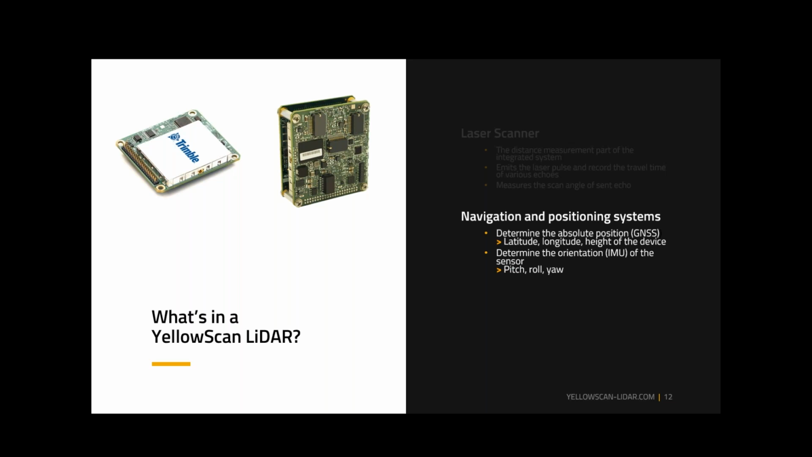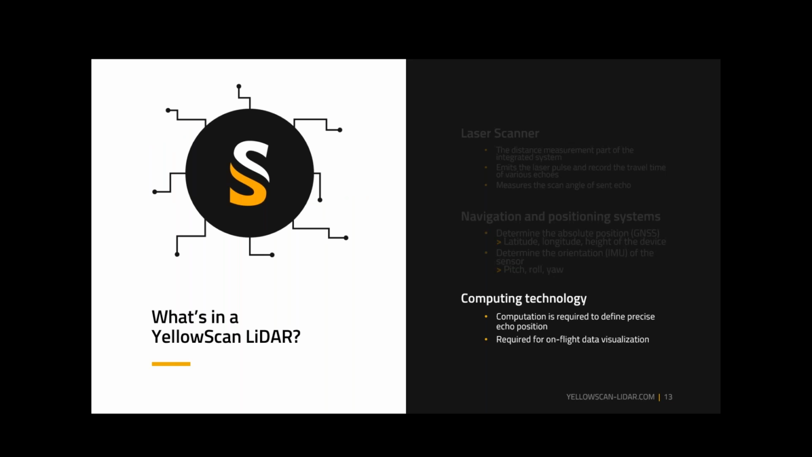So the pitch, roll, and yaw of the aircraft. So then you know exactly where that LiDAR is pointing as it shoots its laser. And then finally, the onboard computing technology. This is the computational portion that's required to define the precise echo positions, and is required for the on-flight data visualization when you're using that functionality as well.